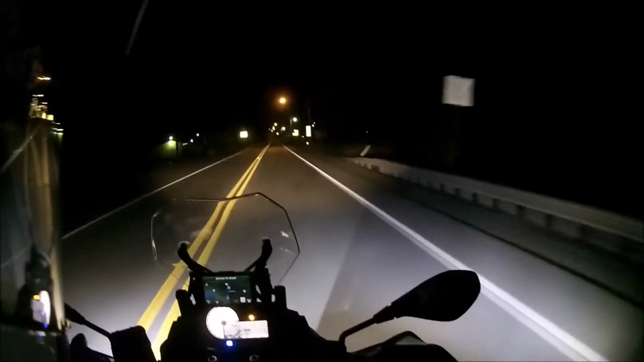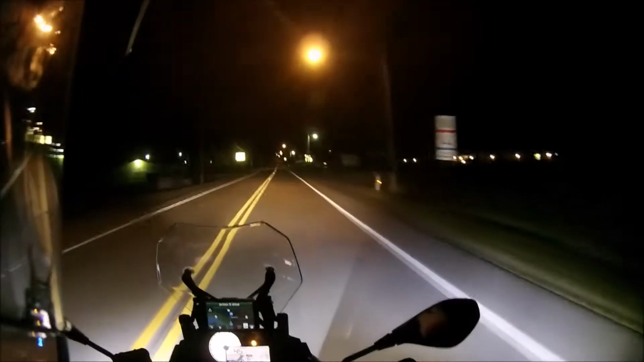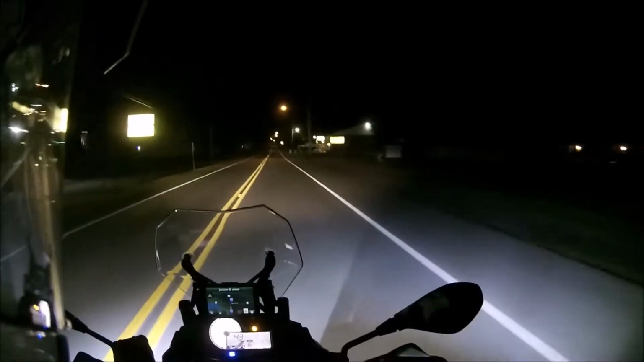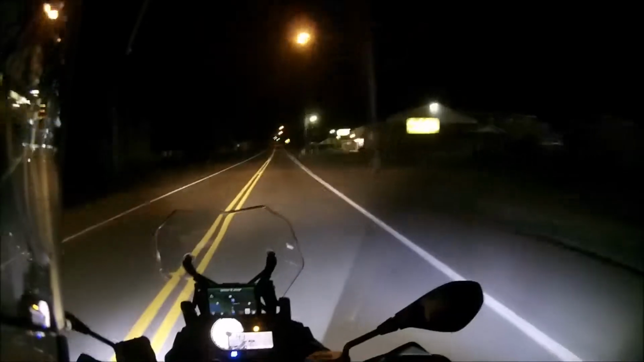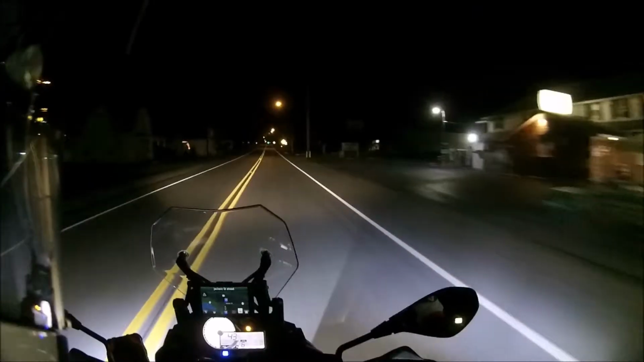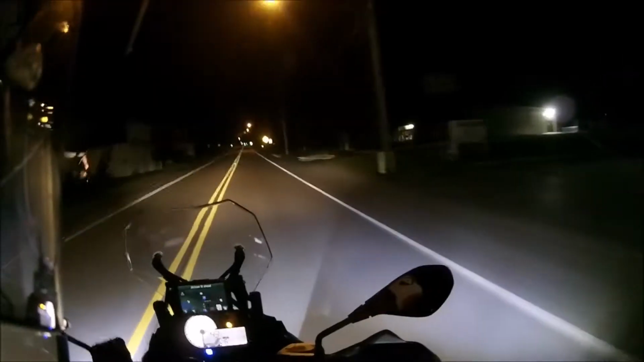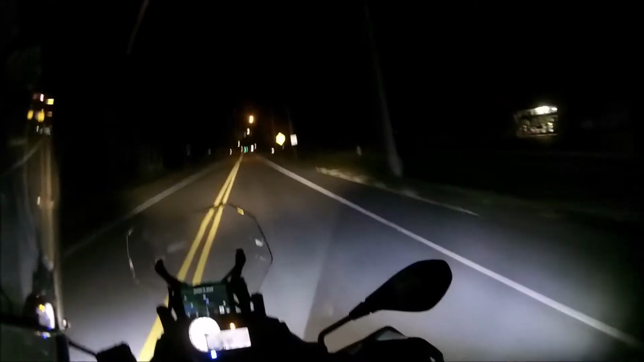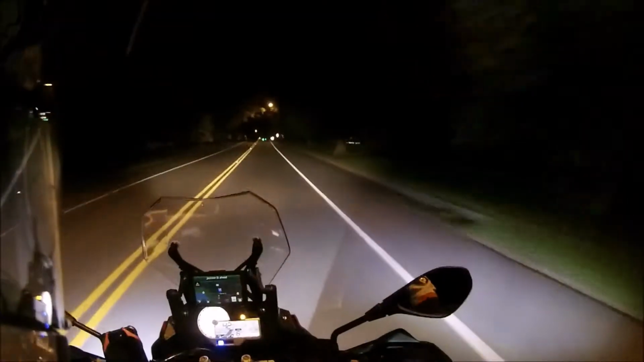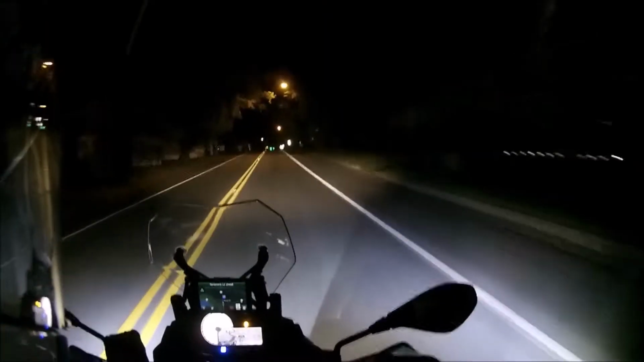You've got to look at the big picture. Okay, the electricity you're using to charge that bike, I don't know the exact percentage, but I'm going to tell you the largest percentage of the electricity made in this country comes from fossil fuels.